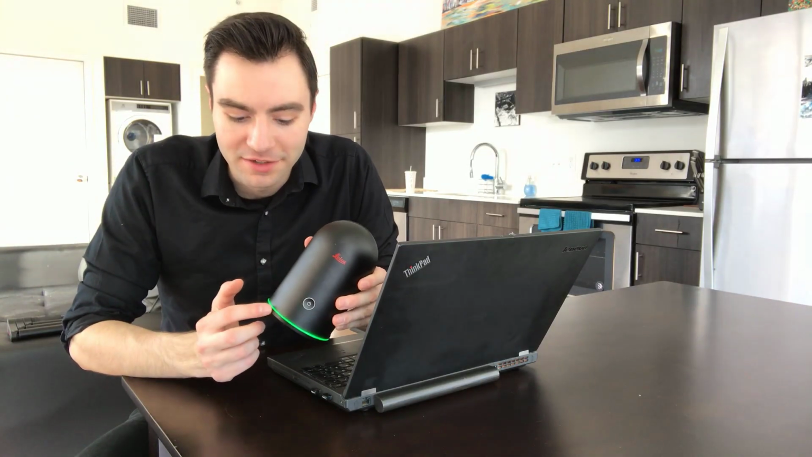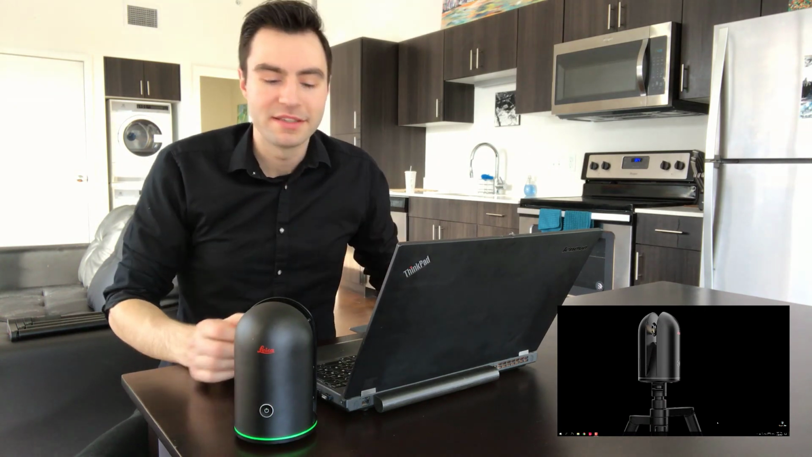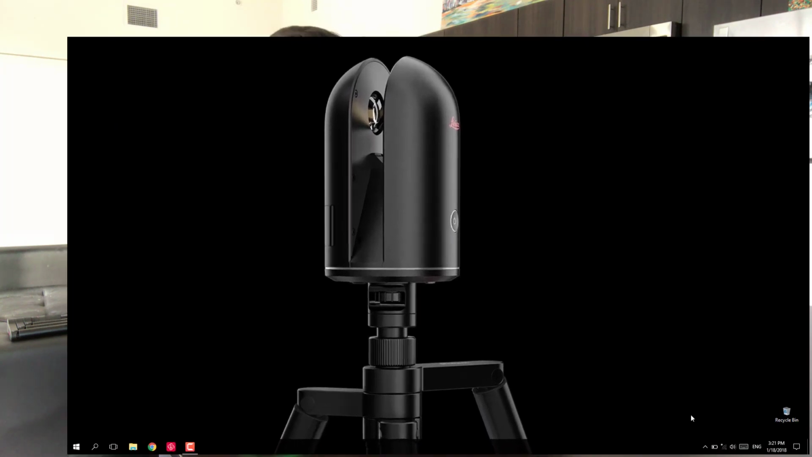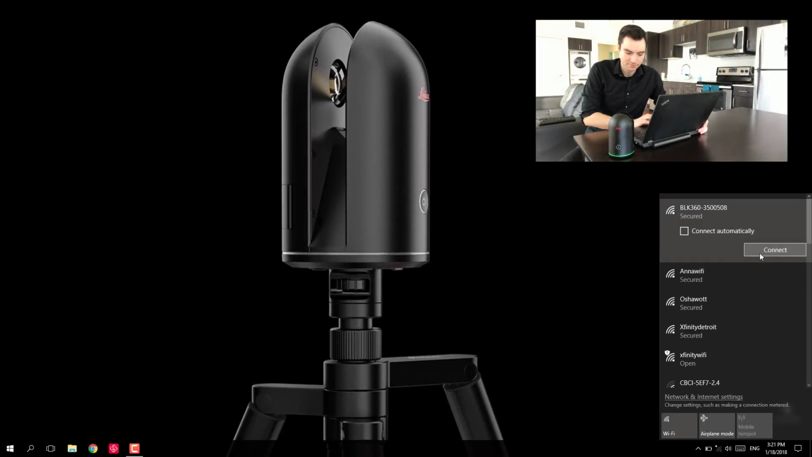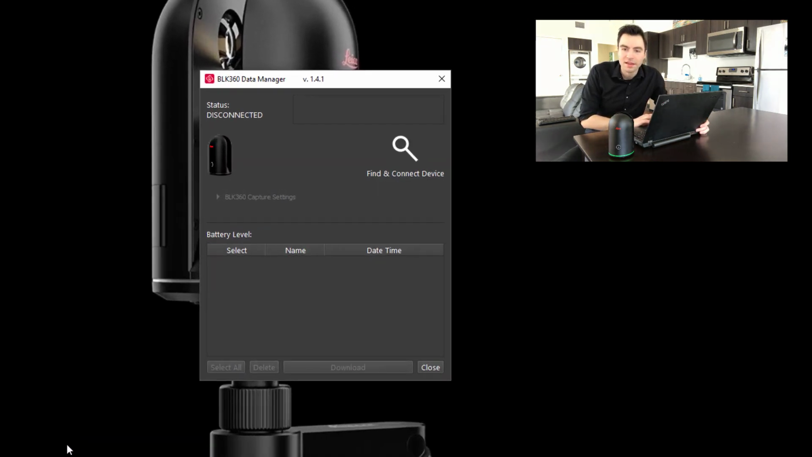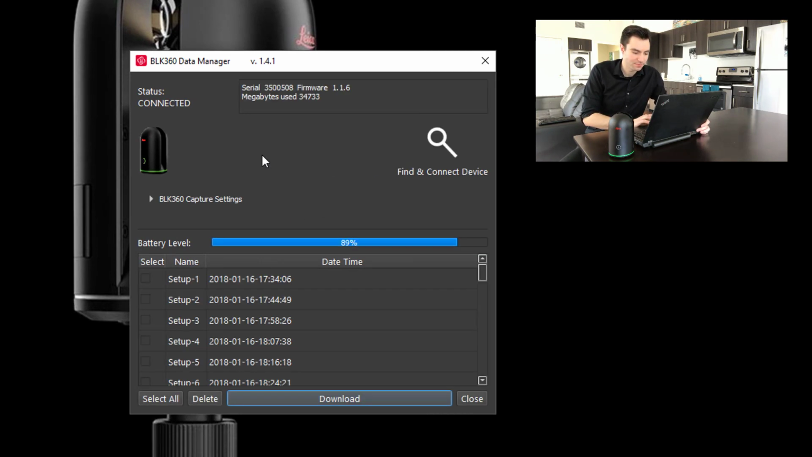Once you turn on your scanner, the ring on the bottom will turn green. At this point, it's giving off its own Wi-Fi network, so you can go ahead and connect to that network on your laptop or computer. Once you've done that, you can open up the BLK360 Data Manager and click Find and Connect Device. Once it's connected,